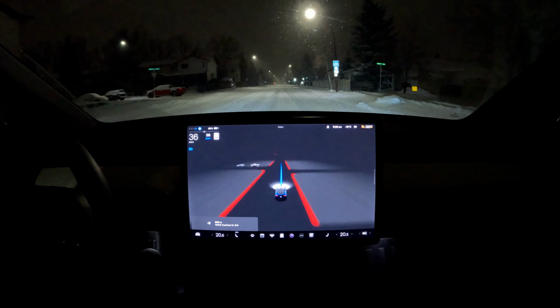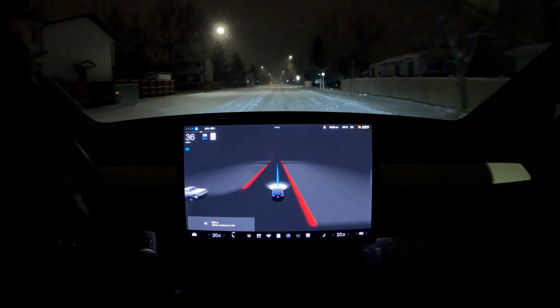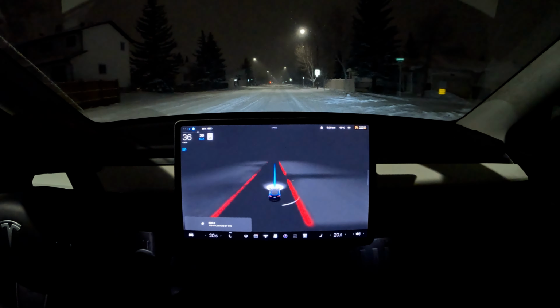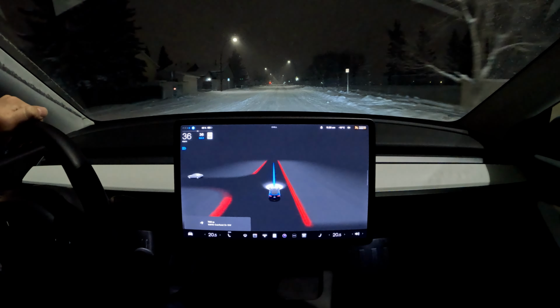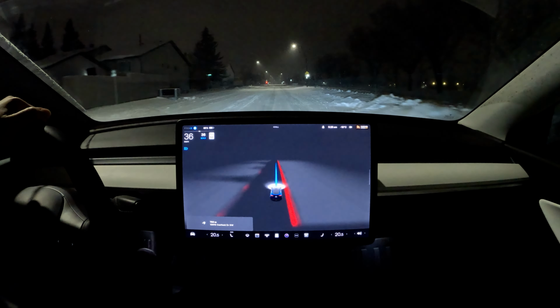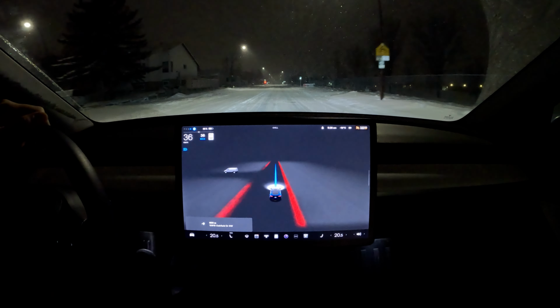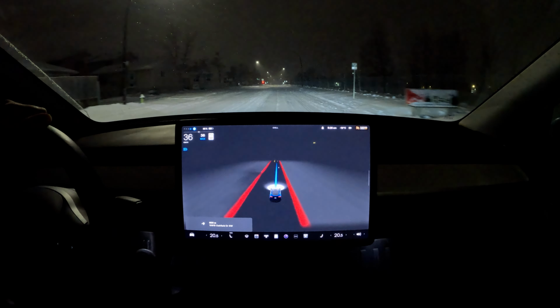So on this road, we can see it's completely covered with snow. We've got snow hitting us right in the front of the car. We've got almost zero pathways. It can still detect the limits of the road. Even though it's a wide residential road, it's really impressive. Very impressive. I'm really happy with this. We are hitting a school zone, but it's still before 7, so we can still drive over 30.